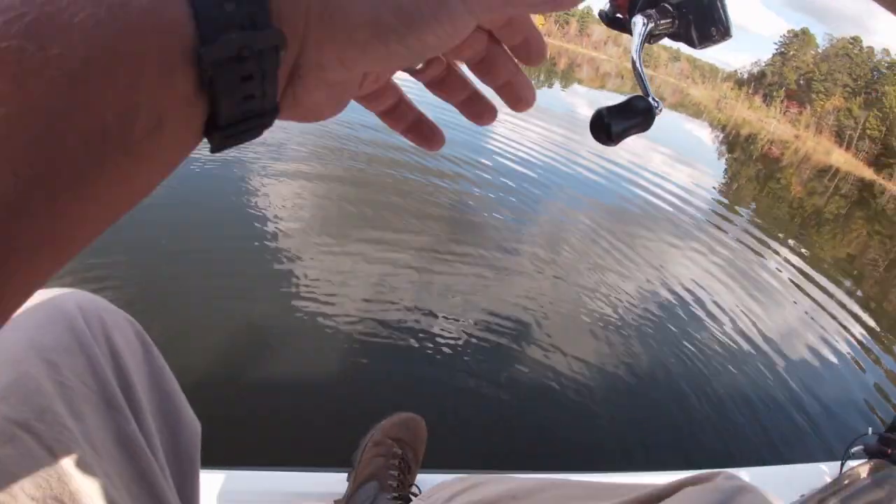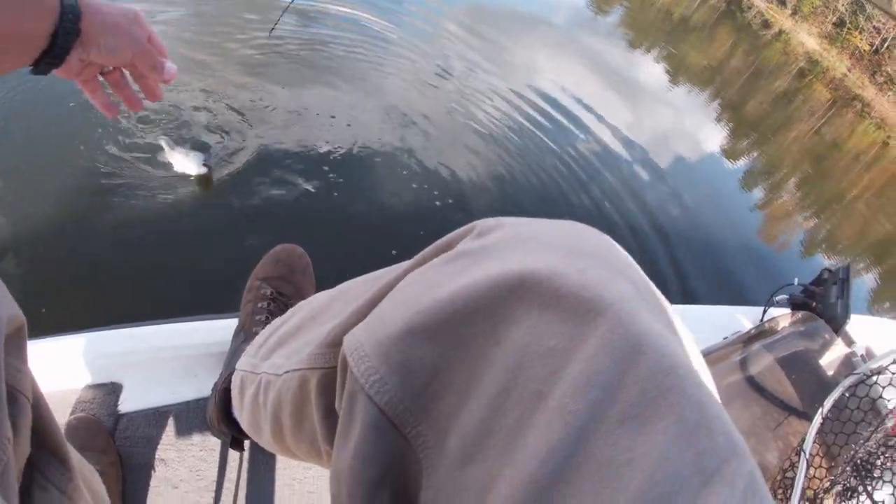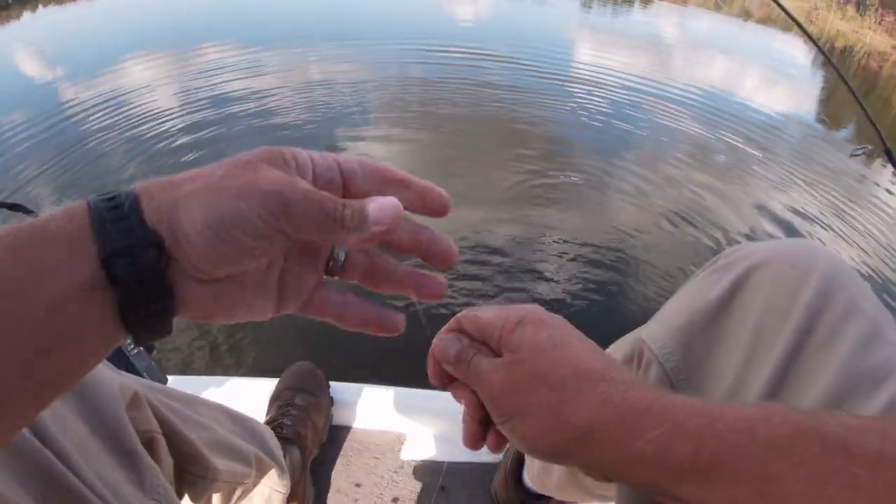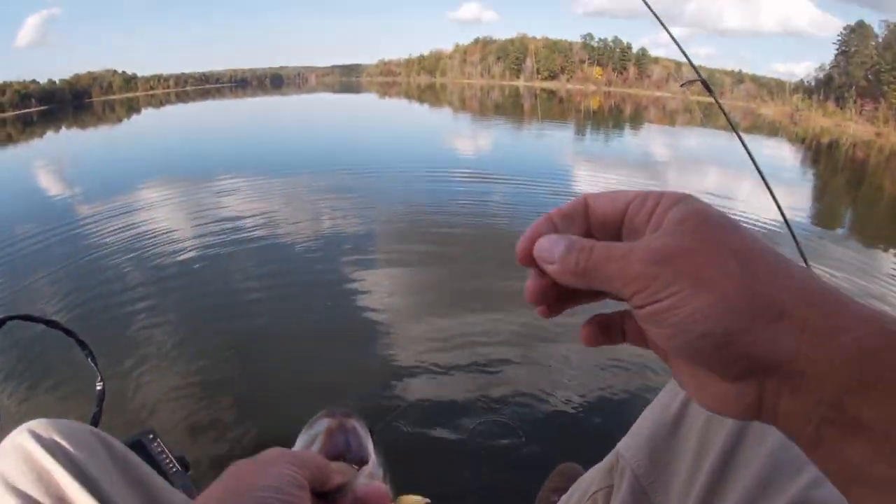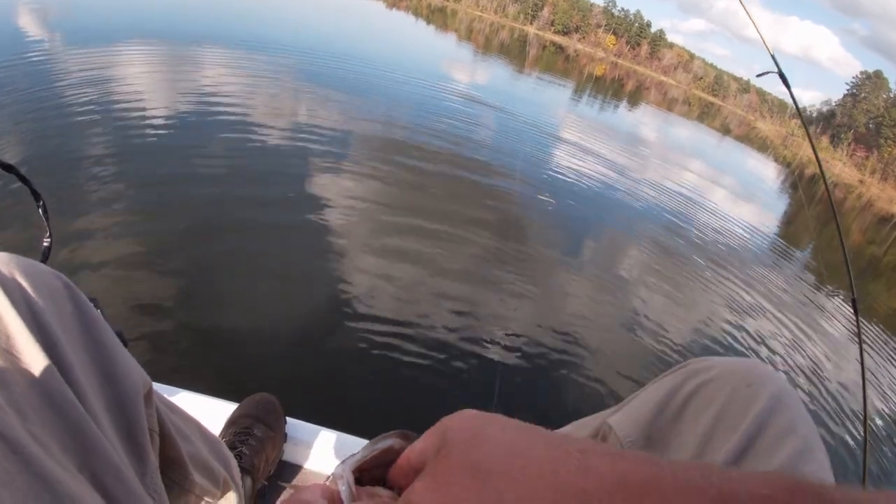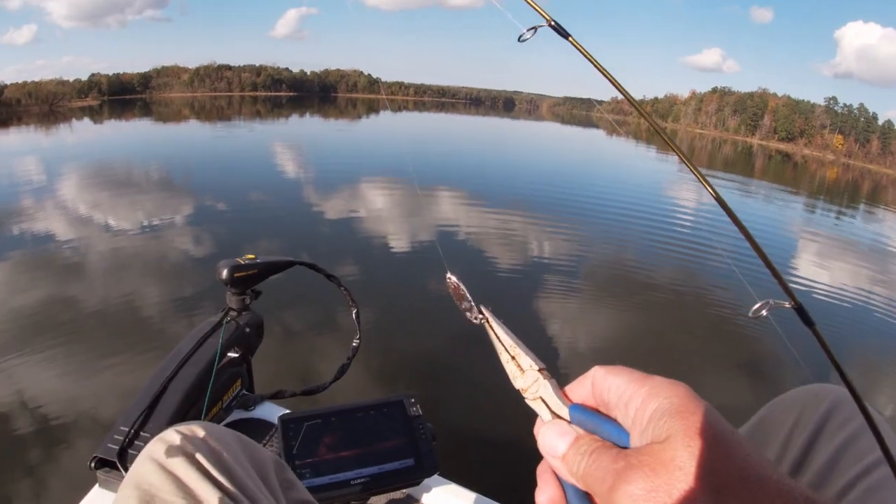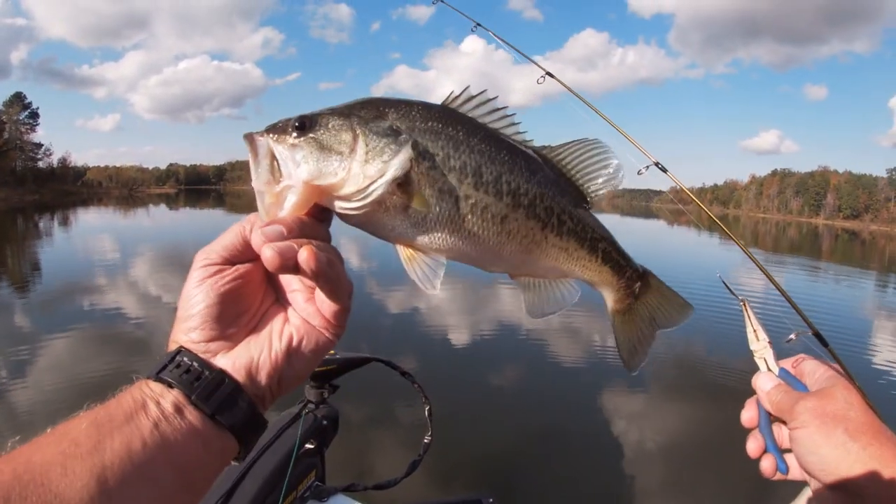About to play him out on a 6-pound test line. You can flip him right in the boat. Yeah, there we go. Nice little schooling bass. So, boom. Get my pliers. Boom.